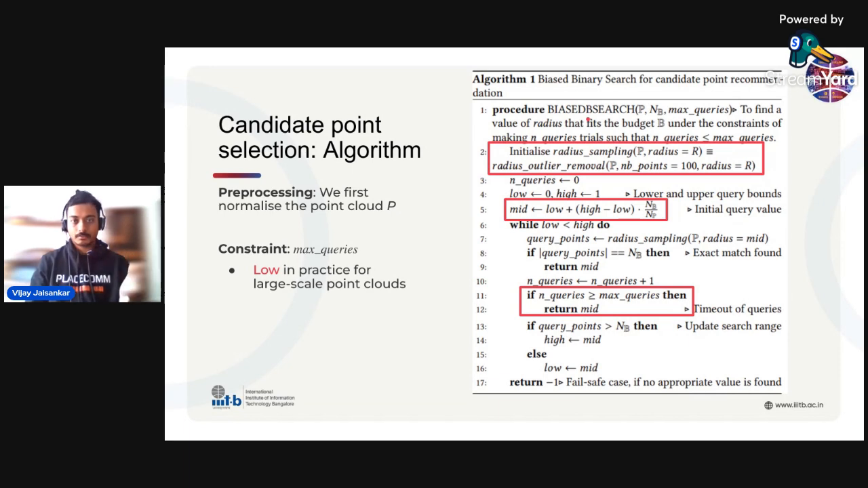So the key points to note here, as illustrated in these red boxes, is what is radius sampling here. We select the number of points in the neighborhood as 100, and then we trial different values of radius. The initial set for the biased binary search is this particular multiplicative threshold, the number of points requested NB divided by the number of points in the total point cloud NP. That is the multiplicative factor. And we also have a timeout of queries. So if the number of queries done till now is greater than the total number max queries, then we just return whatever has been computed till then.